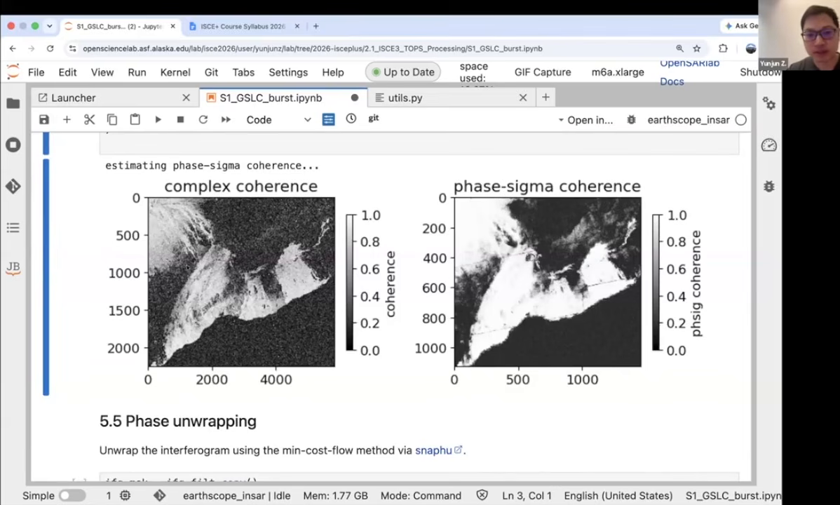But the standard coherence is usually used more, I believe, in the damage proxy maps, where they use coherence as change detection to detect damage on the ground. And the standard algorithm uses this one as the input, as the basis.